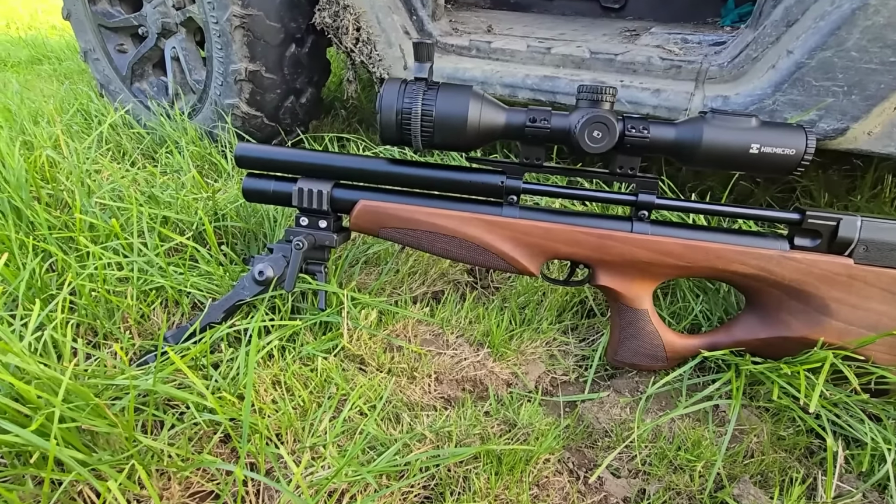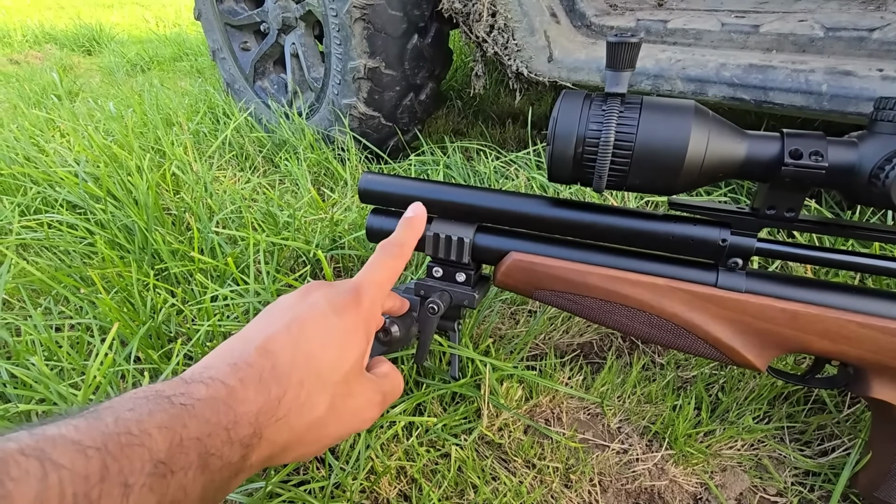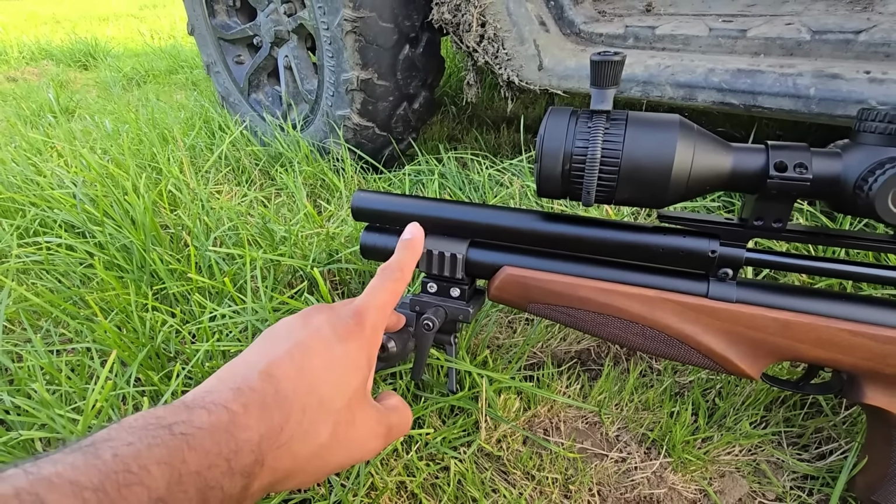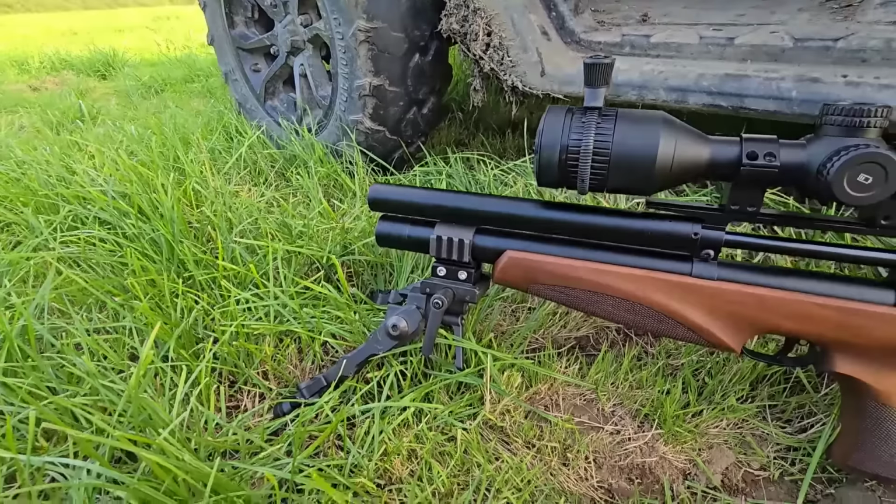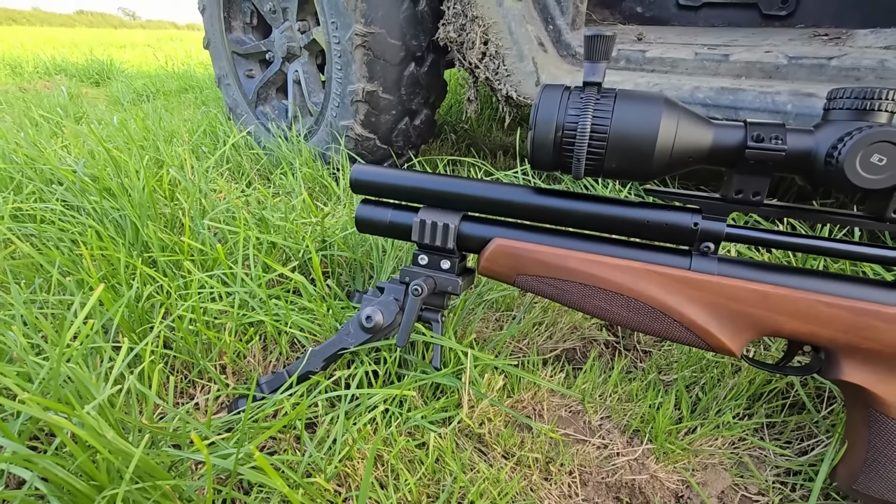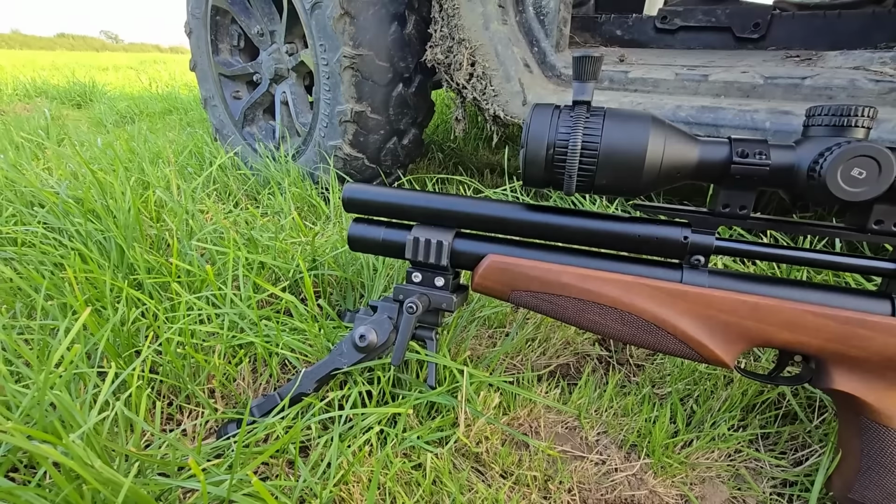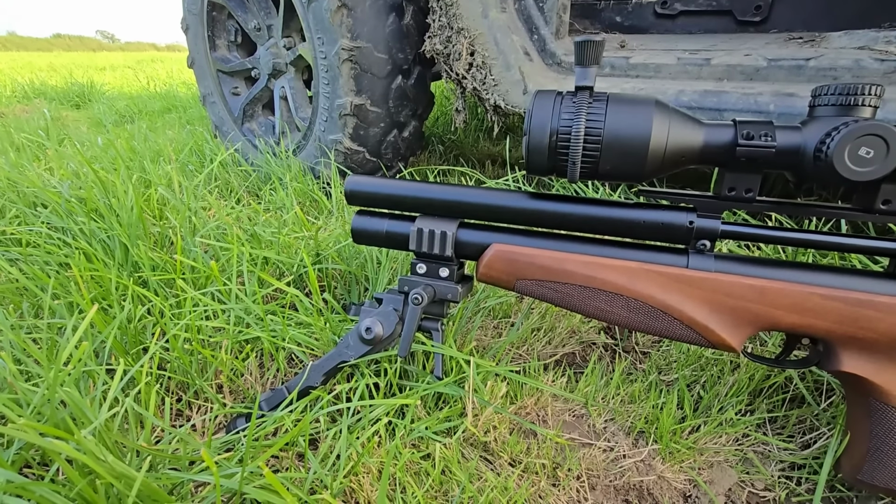Instead of drilling the stock, I purchased this 3-way picatinny adapter from Jake Bowman. He's on eBay, if you know, you know. This chap's been making these parts for quite some time now, and he's known all through YouTube, and he actually lives just down the road from me, and I didn't know that. He's been very helpful, so thank you, Jake. I'll be sure to buy some more parts.